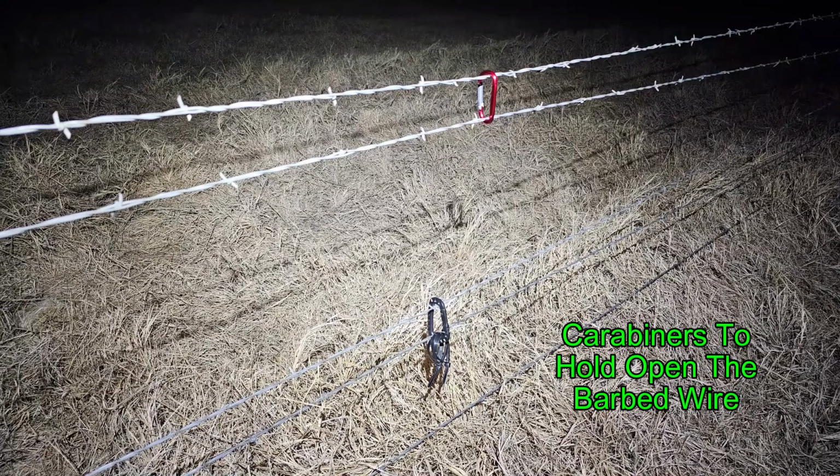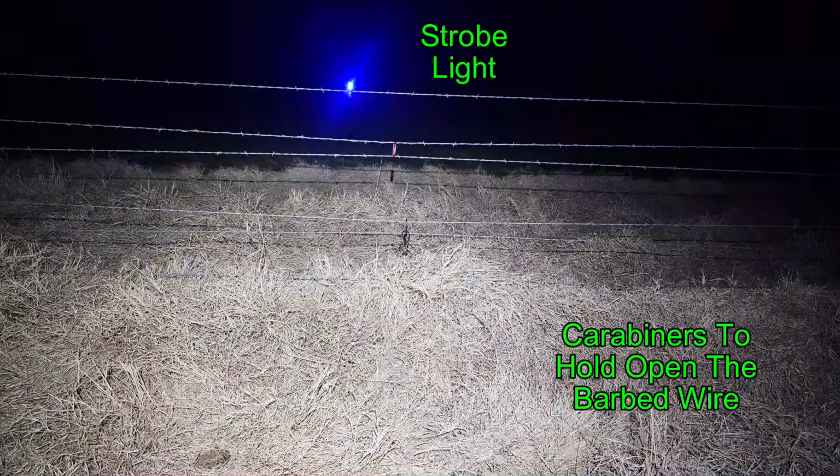And here's a little hack I've started doing. I have trouble going over barbed wire fences. I'm a big boy, and I have a lot of trouble going through fences, especially when they're tightly strung. And so what I've taken to doing is taking small carabiners and looping them across the wires to create a gap for me, so that when I go through the fence, I'm not having to hold it all open myself. Part of the fence is being held open above me, part of it's being held open below me. I just stretch it open a little bit further to get my fat butt through. And nothing ever pops back on me because the carabiners hold the wires in place.